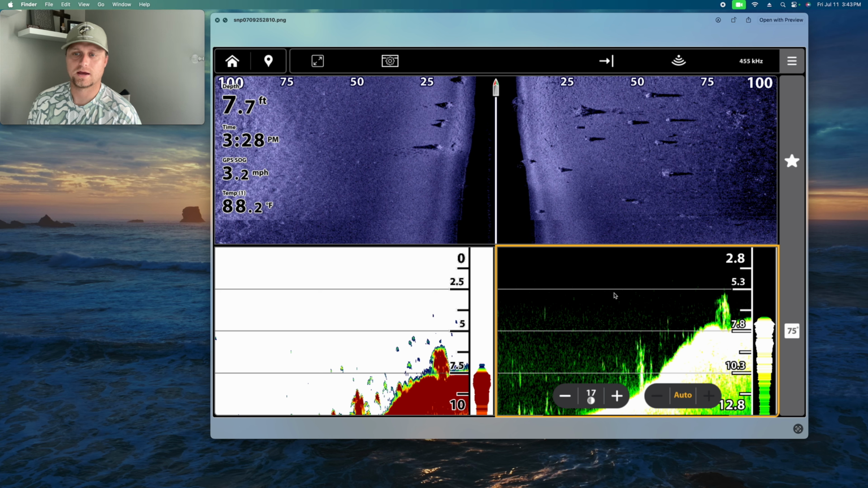This first one we're going to be looking at is clearly a stump field. This imaging does a really good job of showing the cover, not only the cover but also the shadows. You can faintly see this little cloud right here. That's baitfish, but you can really see the shadows of the baitfish really well up here. I say baitfish, but they could be crappie. But there's no question here that what we're looking at is stumps.